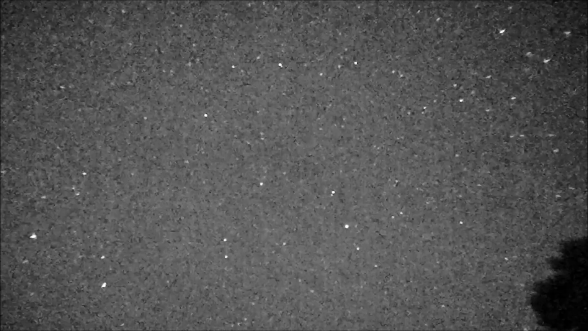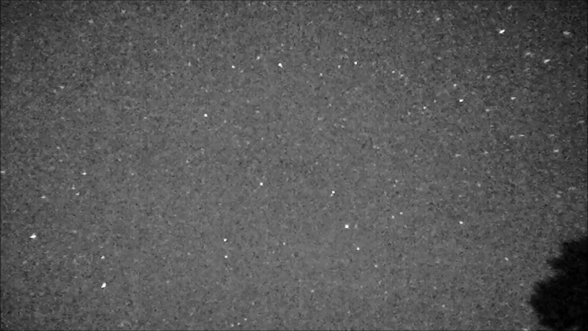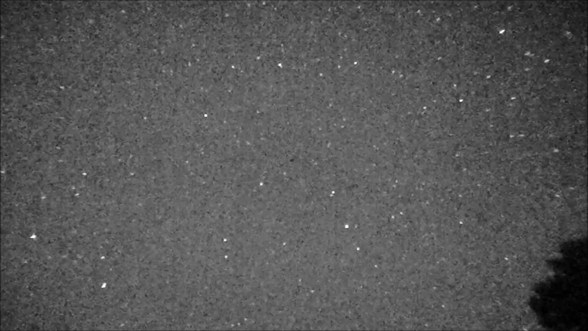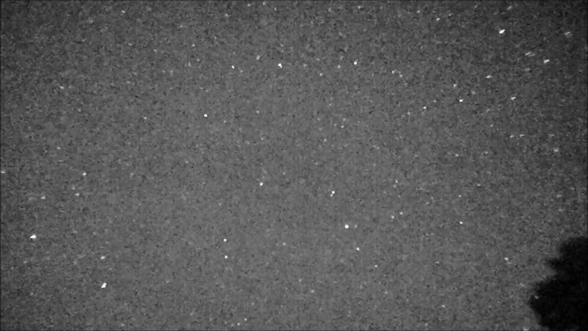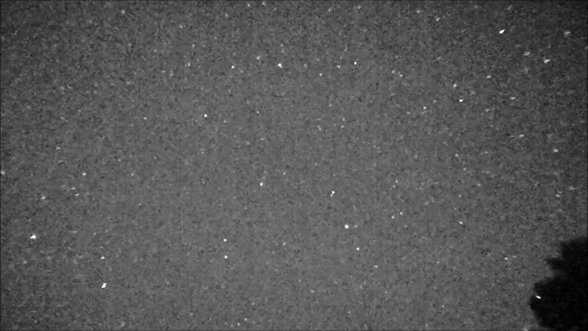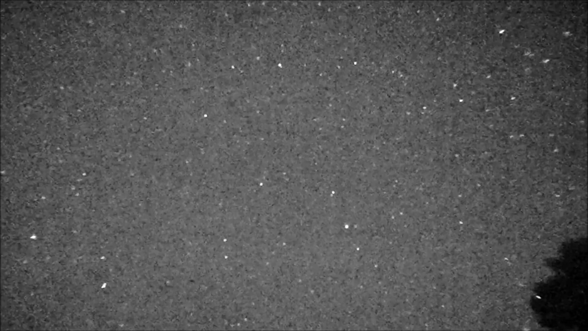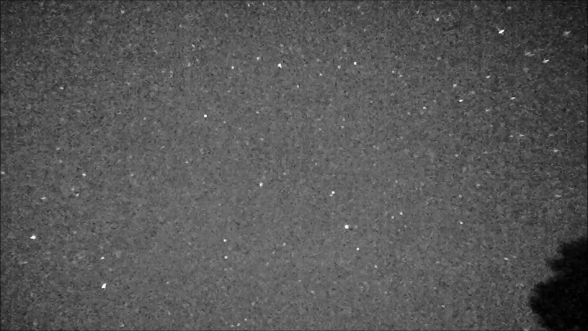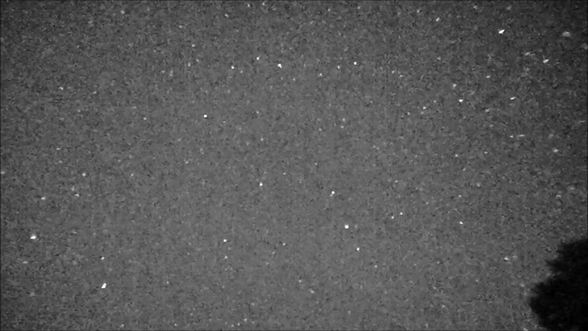There's one going left to right across the center of the screen. That's the Big Dipper to the lower left corner. Cassiopeia area would be towards the upper right corner. So the left side of your screen would be west, and the right side of your screen would be east. Unfortunately, the bottom and top of your screen are both heading in the southern direction because I'm looking at Polaris, which is at the celestial North Pole.